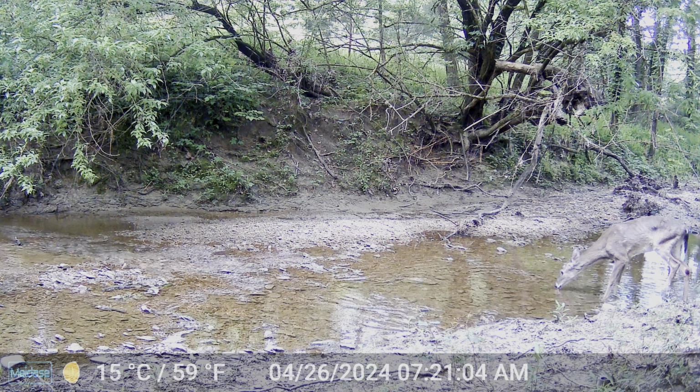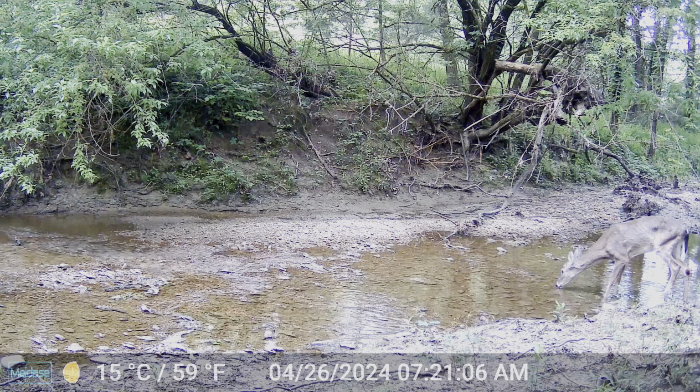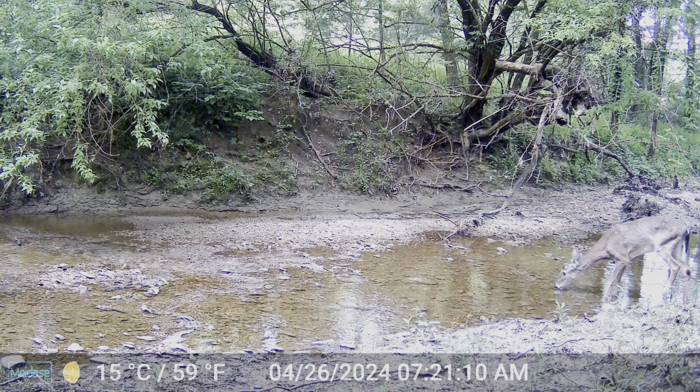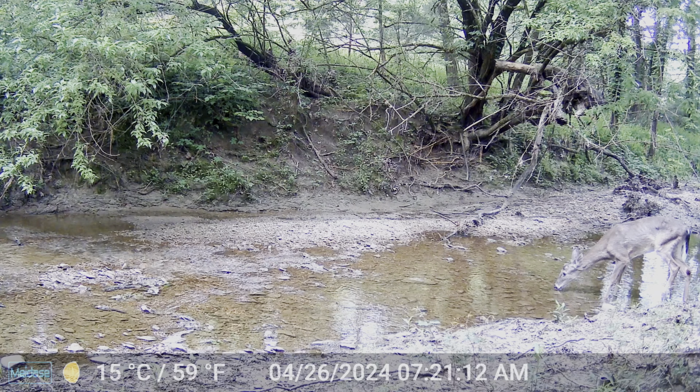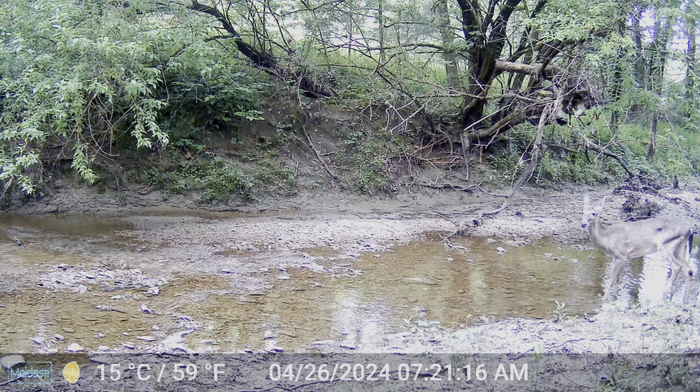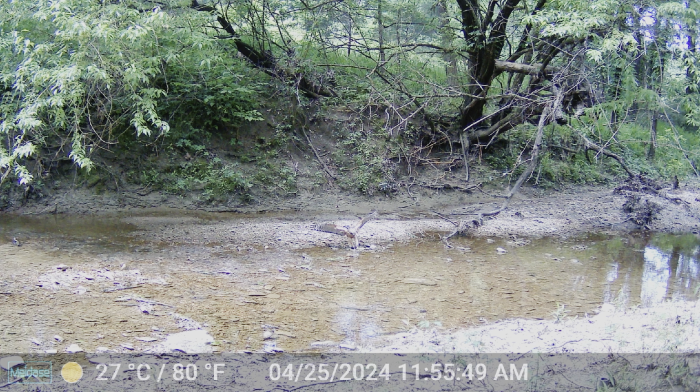This buck right here came on camera and is severely malnourished, and in another video you can see that its back left foot is gone below the hoof. We don't know what's happened to it. We just know that it's severely sick and that its foot is missing.